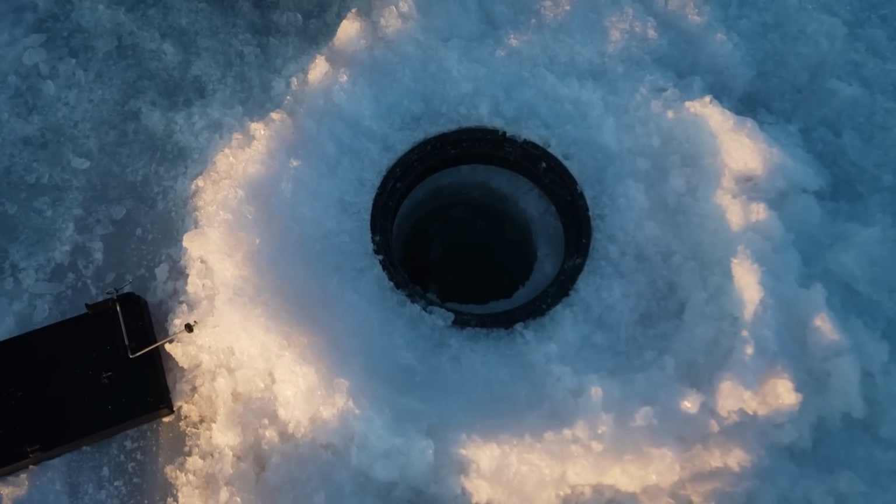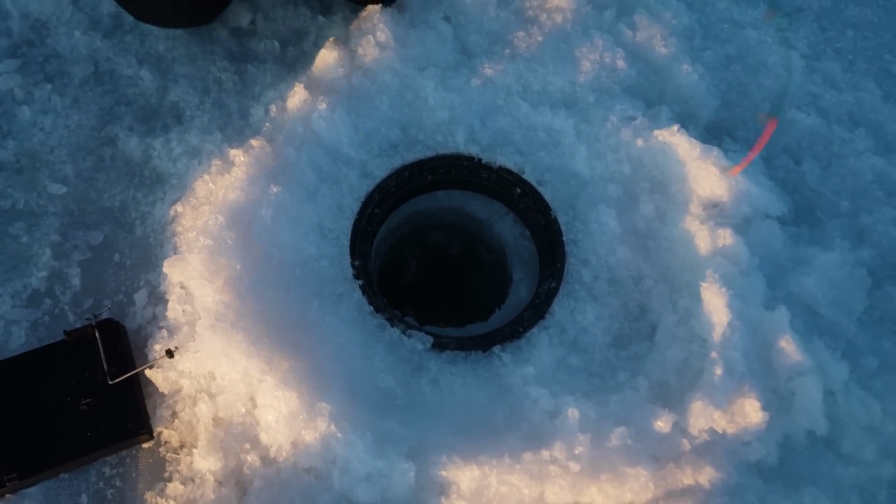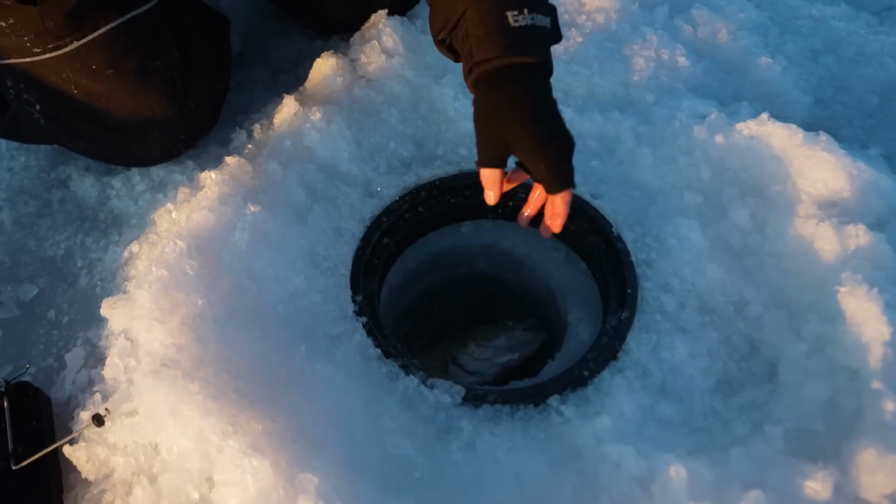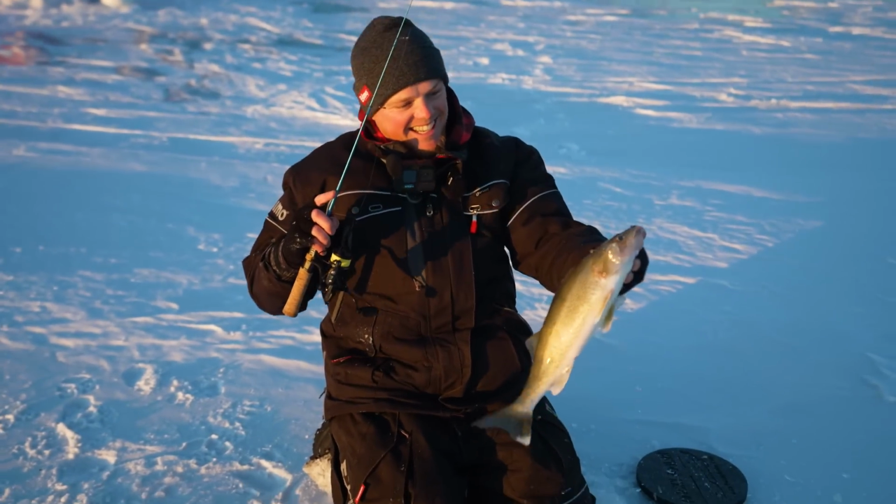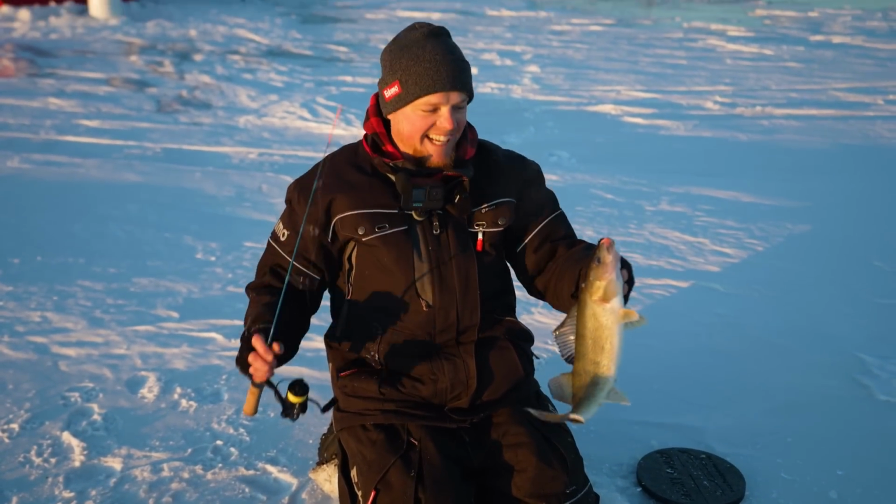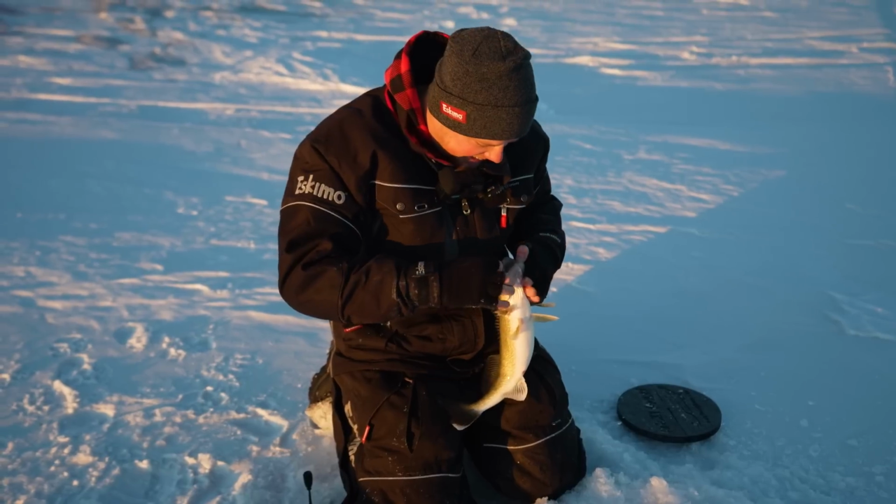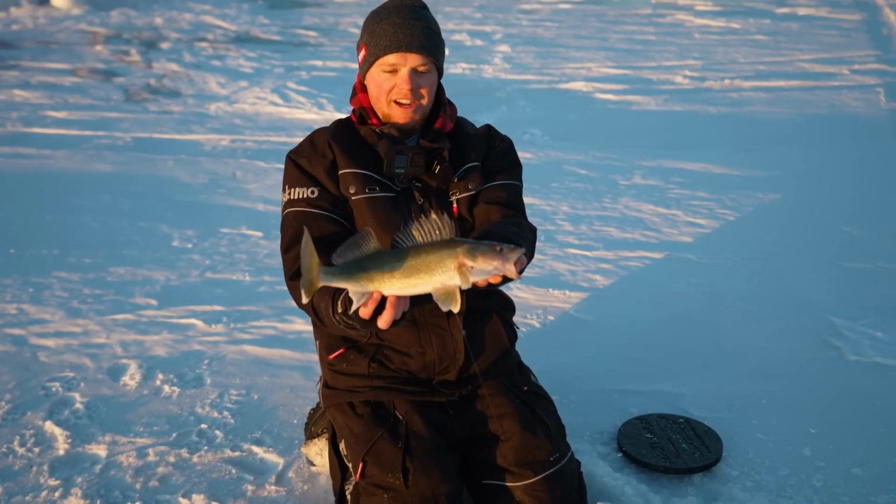What do we got here? It's gonna be a jumbo. It's a walleye, nice one. Come on up here. There we go. Hey, we'll take that. We can eat tonight now. We can actually eat tonight. Not exactly the perch that we're chasing, but we'll take a walleye all day long.